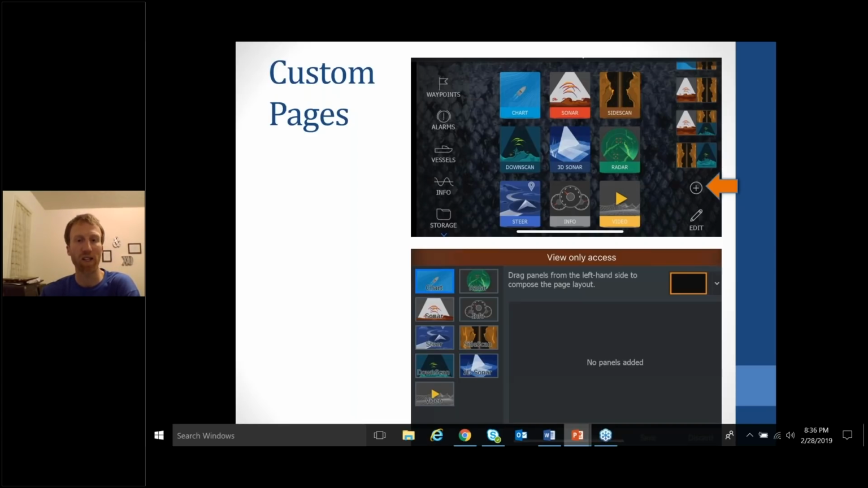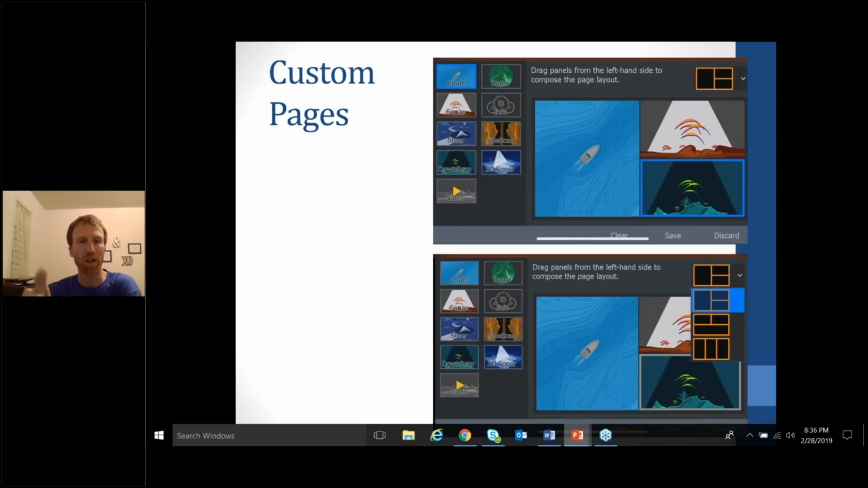So that's how I have my unit set up at the console, and then I'll show you what I do for the unit up there at the bow. What I want at the bow is my chart, with my Navionics pulled up.